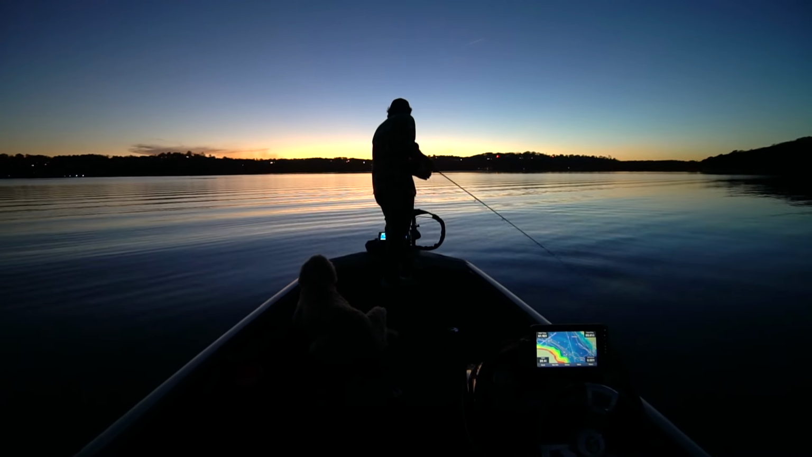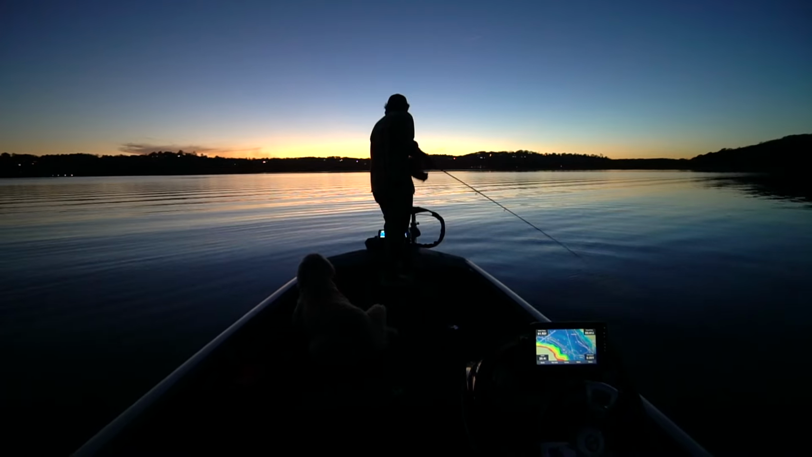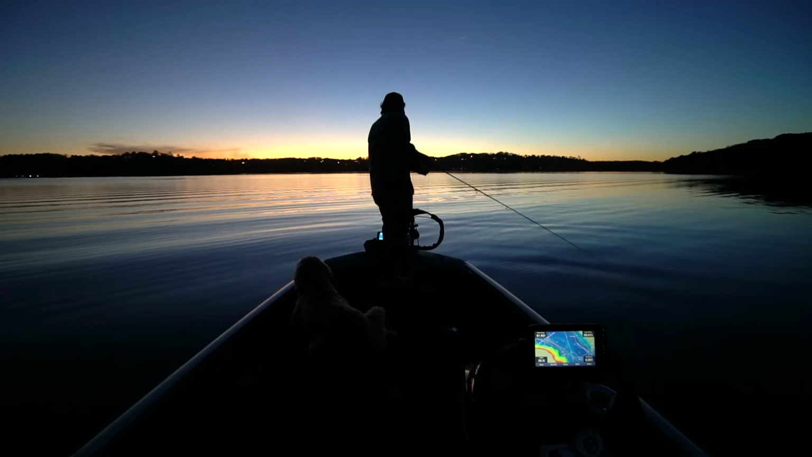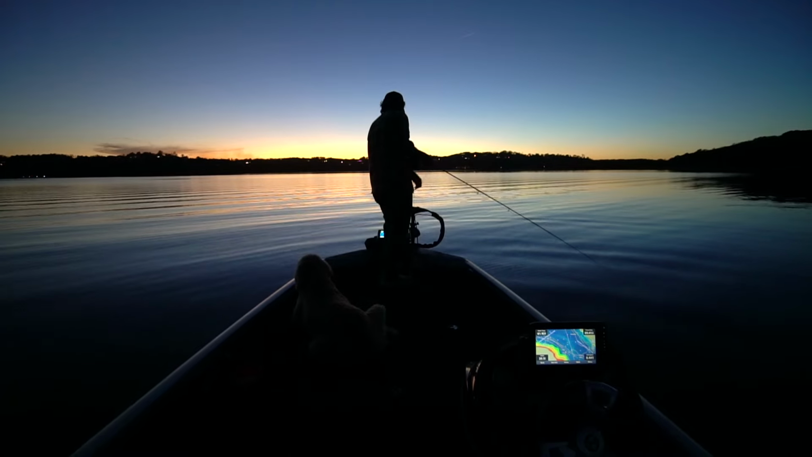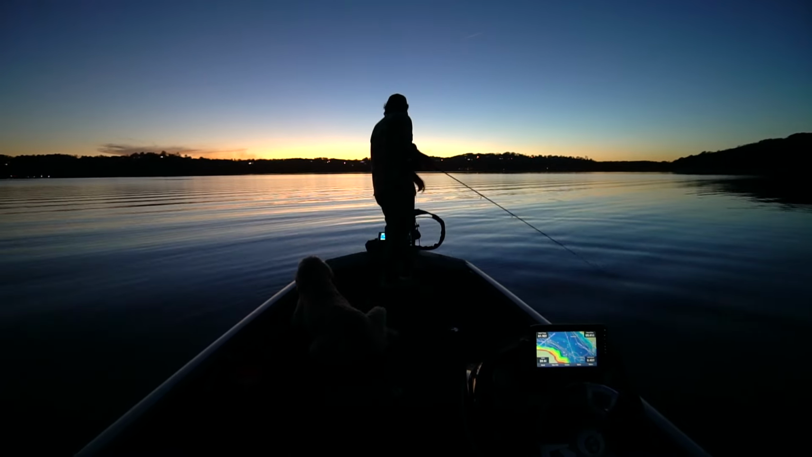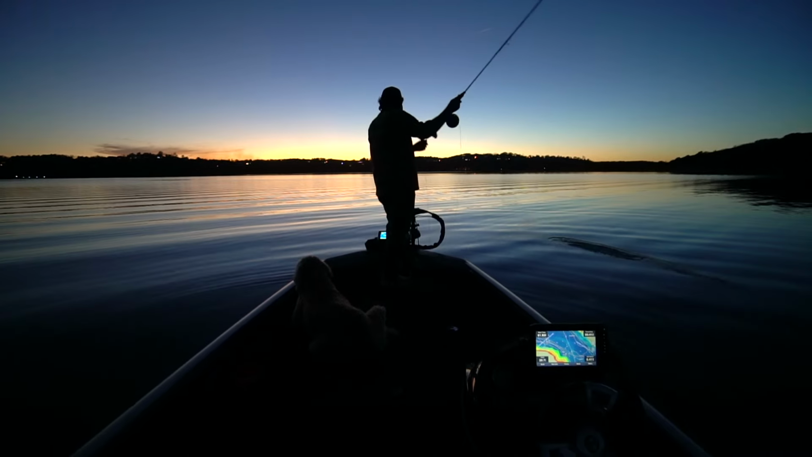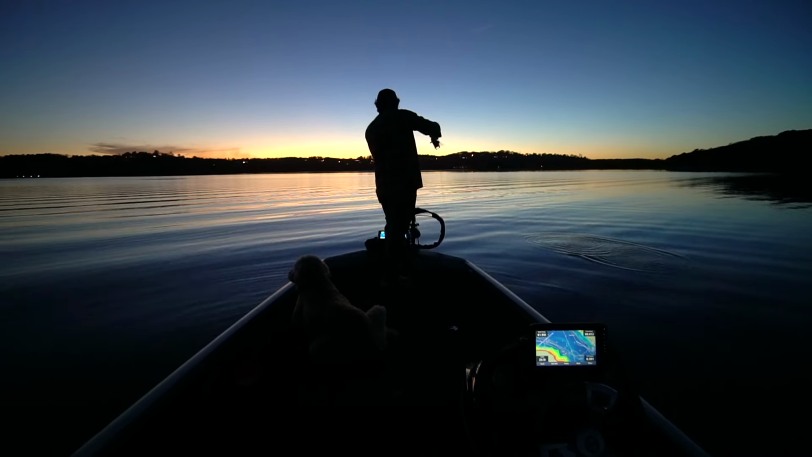And clearly, we found out it's very, very possible and very, very fun. I have caught plenty of striper on the fly rod, but with Livescope, never like this.